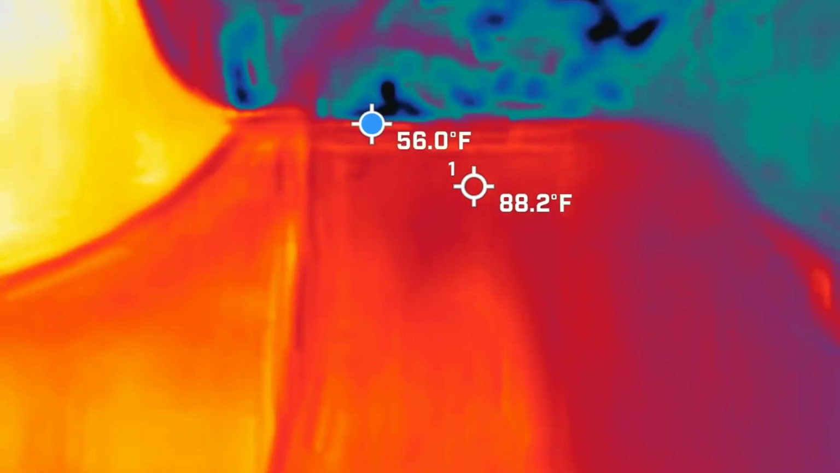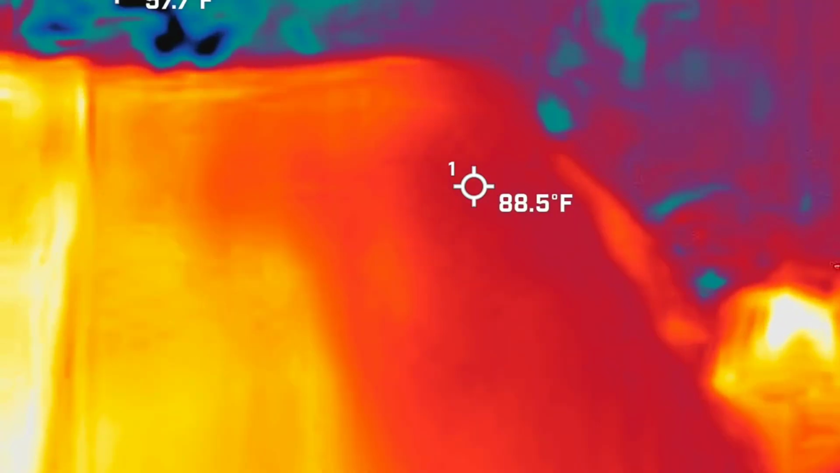But anyway, we're looking for blue and black. Those are going to be our cold spots. So I'm looking for them to either move or to take shape. When I say move, your windshields are going to be colder than everything else. They're going to show up black, and they're not going to move. So it's just the musician trying to get his trunk shut.